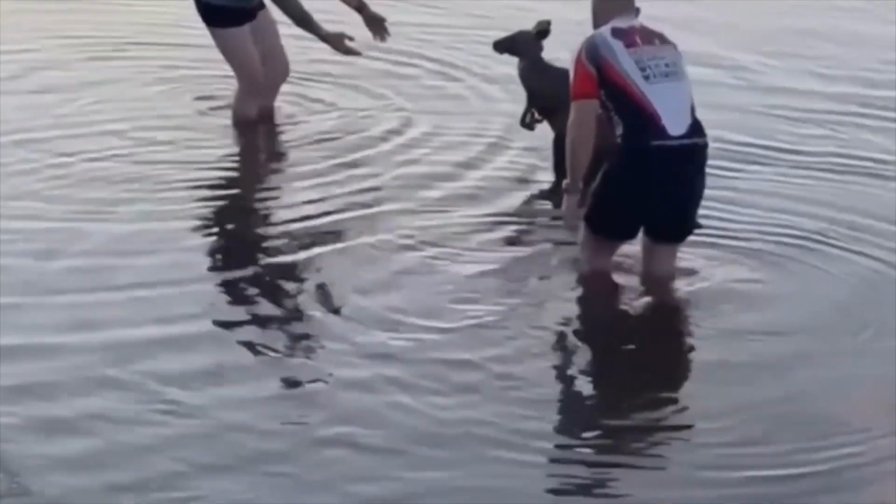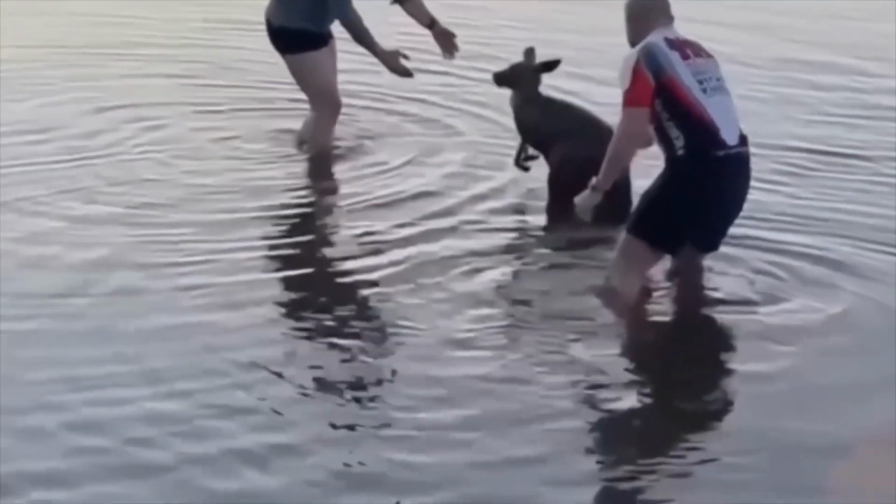A grateful kangaroo. This kangaroo was stuck and had come to the conclusion that he cannot do anything about his situation and needs the help of humans.